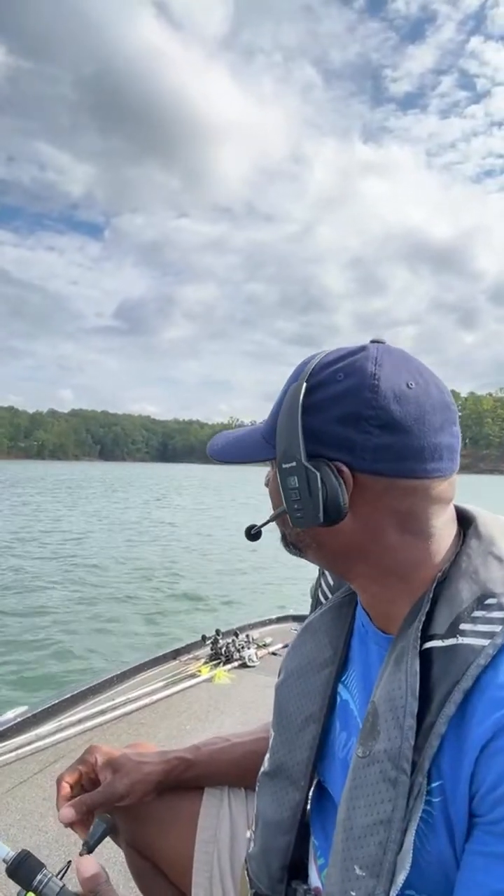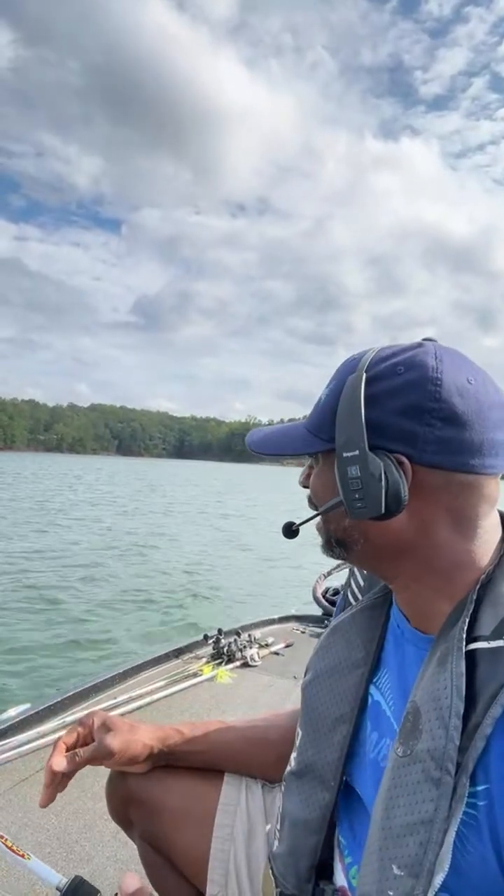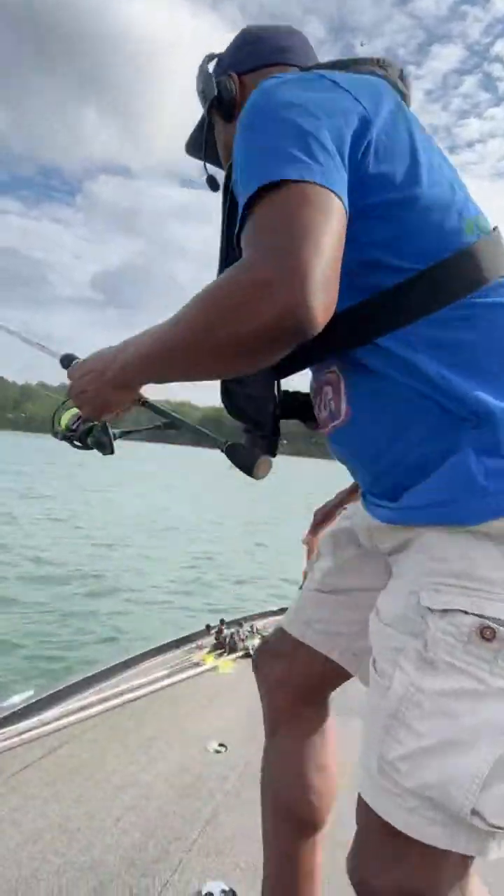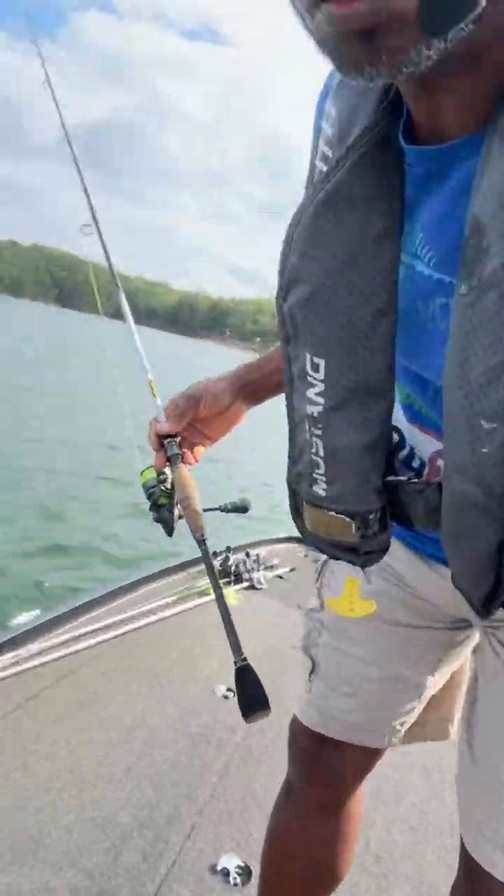All right, Texas Snoop says, what is the water clarity? The water clarity is very clear. I wouldn't even be able to tell you the distance, but I wouldn't be surprised if the water clarity is like 15 or 20 feet. It could be more than that. But yeah, when the water's this clear on lakes like this, these fish can see a very long distance. The water clarity is extremely clear. And actually, let's see if I can just show it to you. Can you see that water?